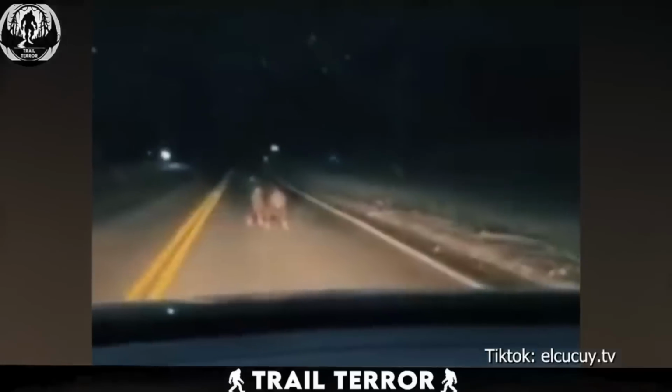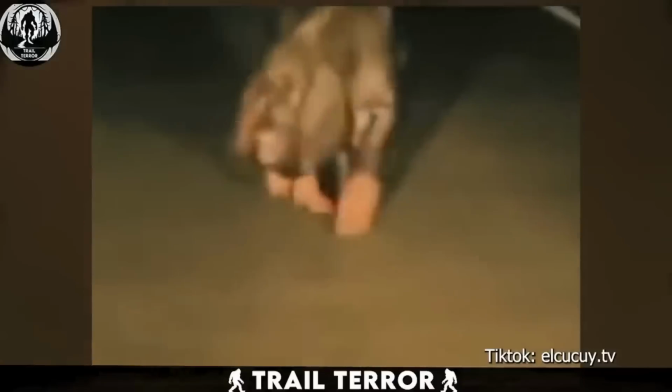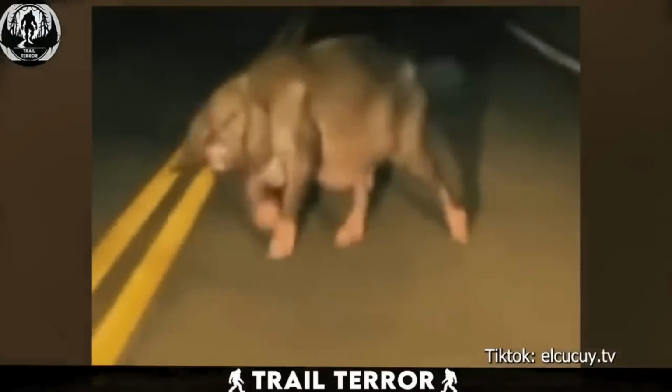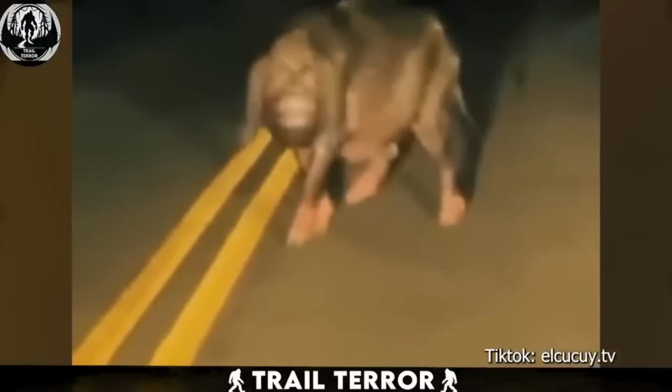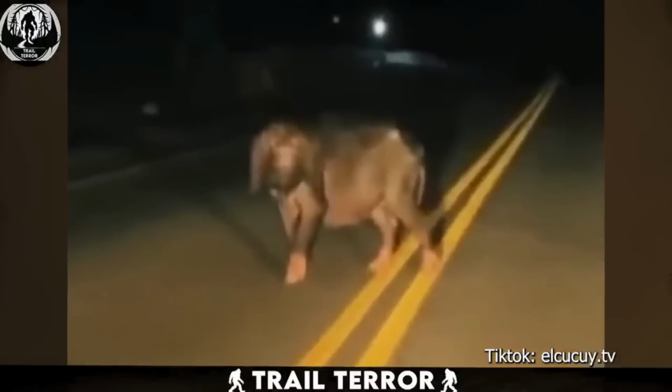In the footage, recorded by a group of friends during a nighttime drive, they stumble upon a weird animal in the middle of the road. What makes this creature so confusing is its appearance, resembling a bizarre mix of a dog and a pig. The friends themselves are puzzled, unable to identify the strange hybrid.